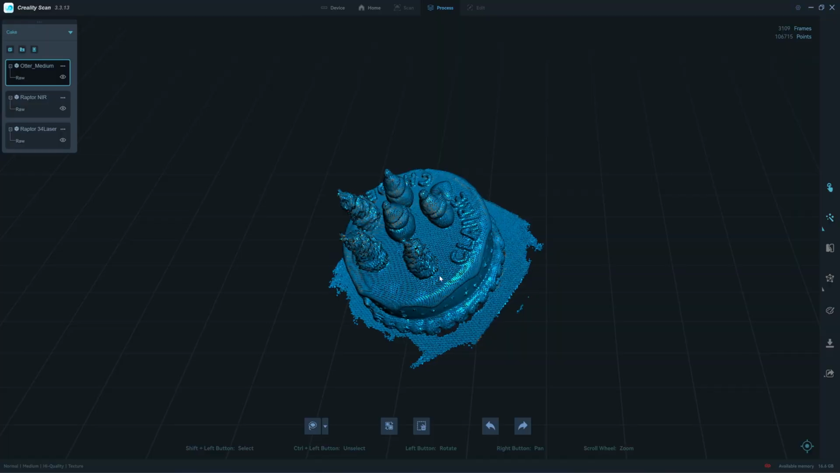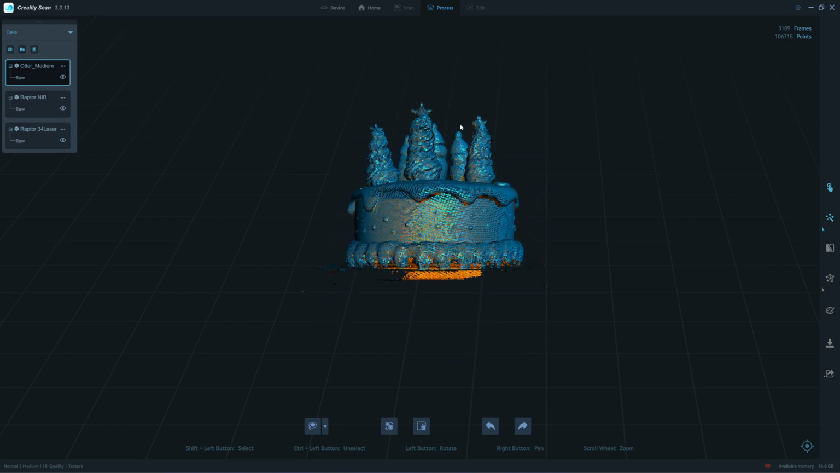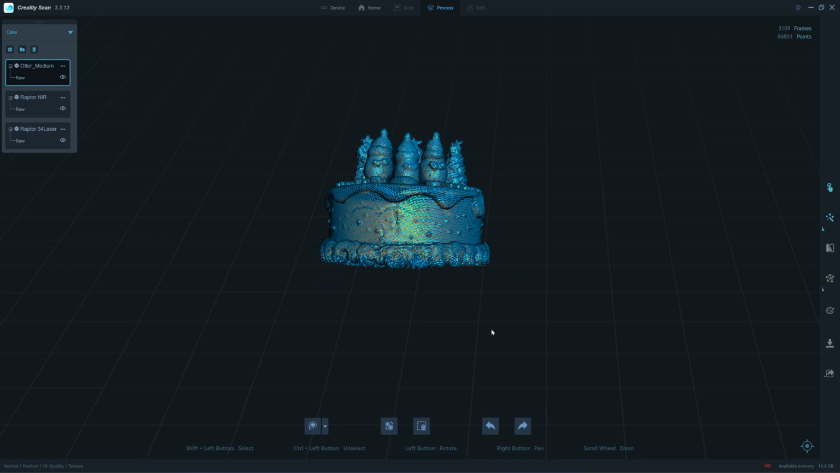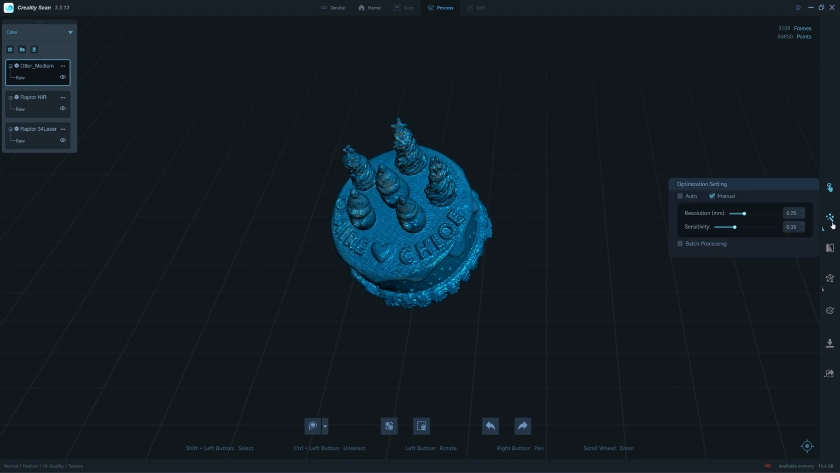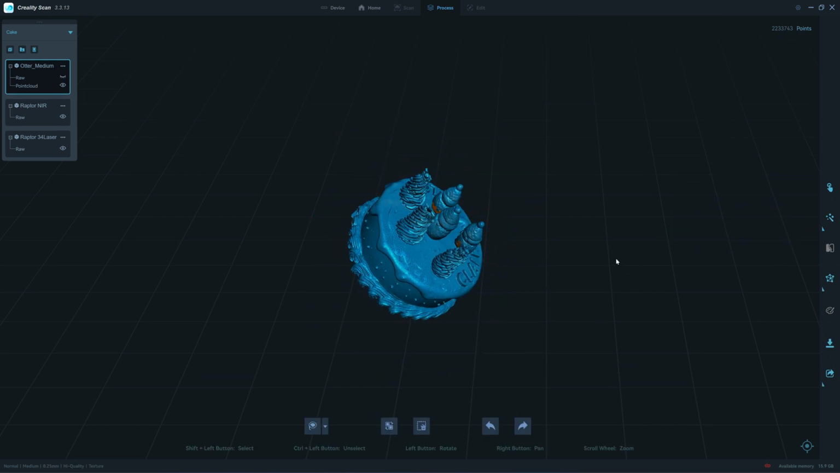Okay, that's it. Otter medium. Delete the base. Okay. 0.25. I think it's actually a good number for this size of the object. Okay, the result is quite good actually.